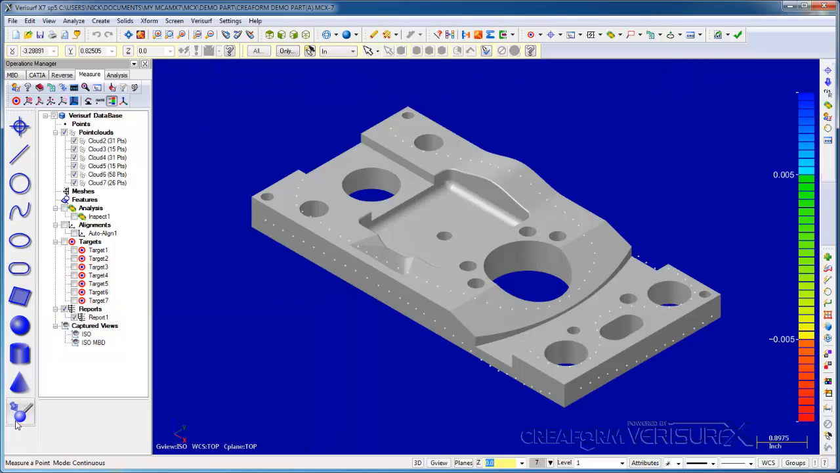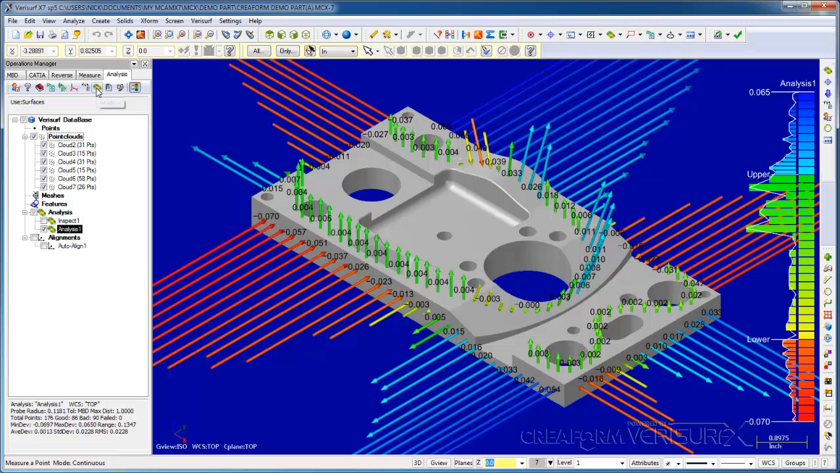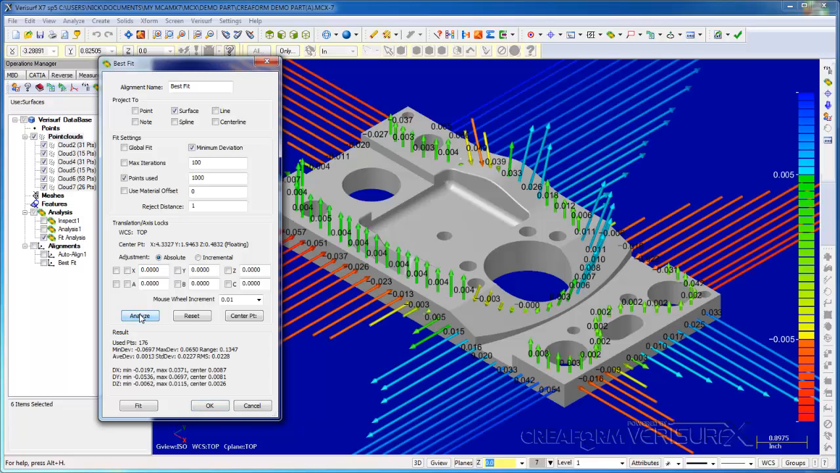When I'm done measuring, I'll press Escape and choose the Analysis tab. I'll highlight the clouds and choose the Analyze button. The results are similar to what we saw in Inspect mode, but the deviations are much larger because of our intentional misalignment. I'll hide the analysis object, select the clouds, and run Best Fit. First, I'll analyze the data for a baseline analysis, and then run the fit.